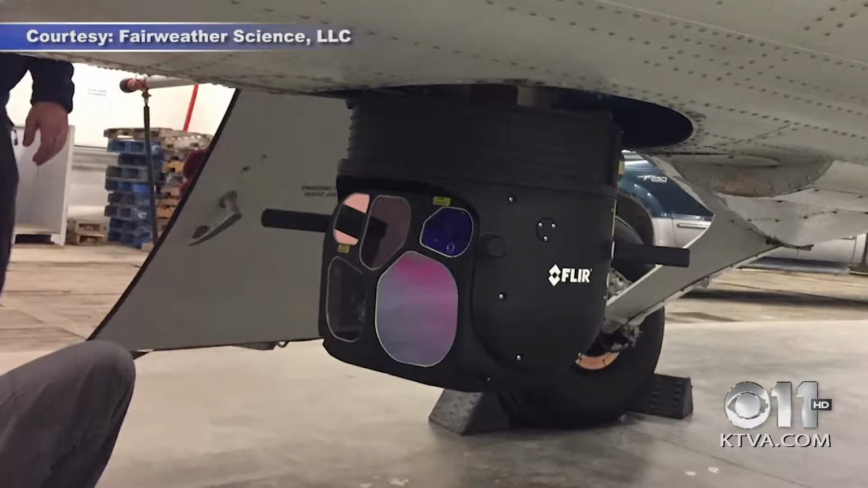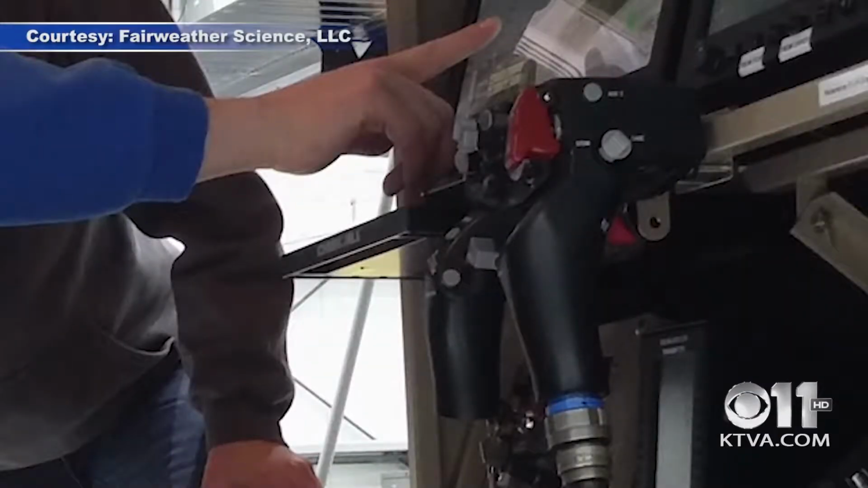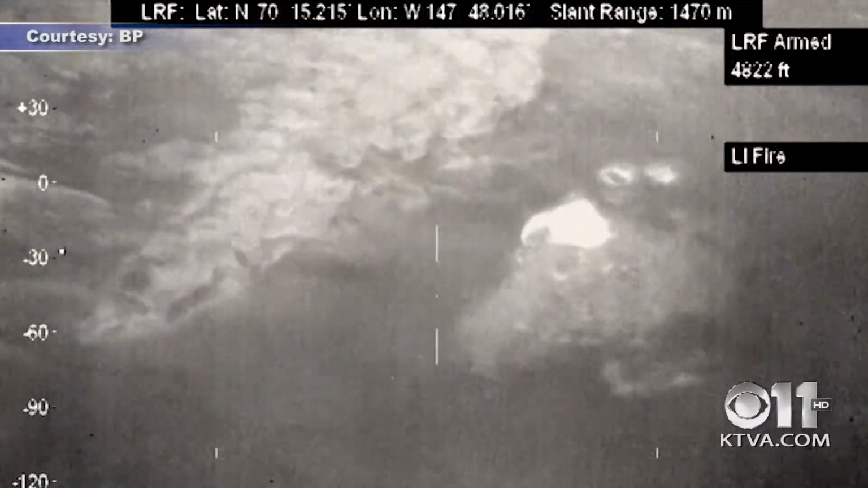Justin Blank uses an infrared camera attached to a plane to search for tiny hotspots on some of the coldest places on Earth. It's hard. With a gadget that looks like a giant Xbox control, he's on the hunt for bright spots on his radar. Dens that could be a big problem for oil companies.